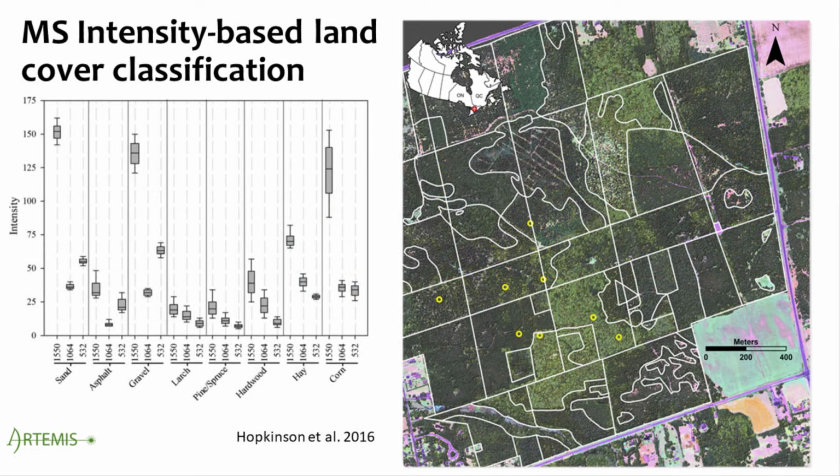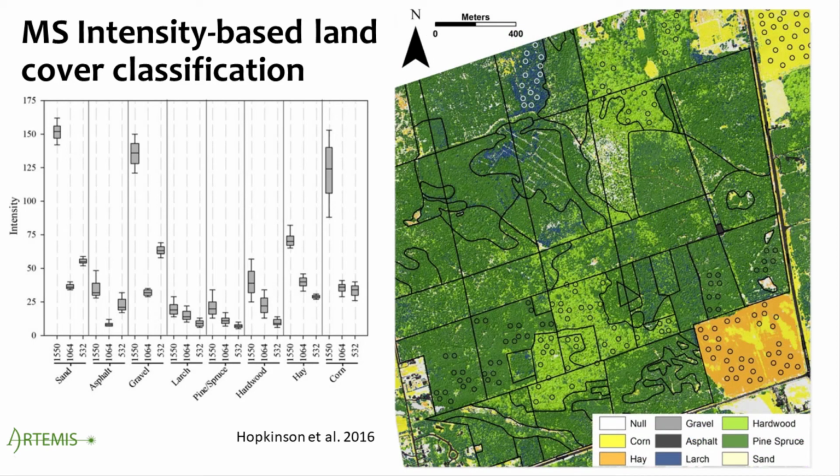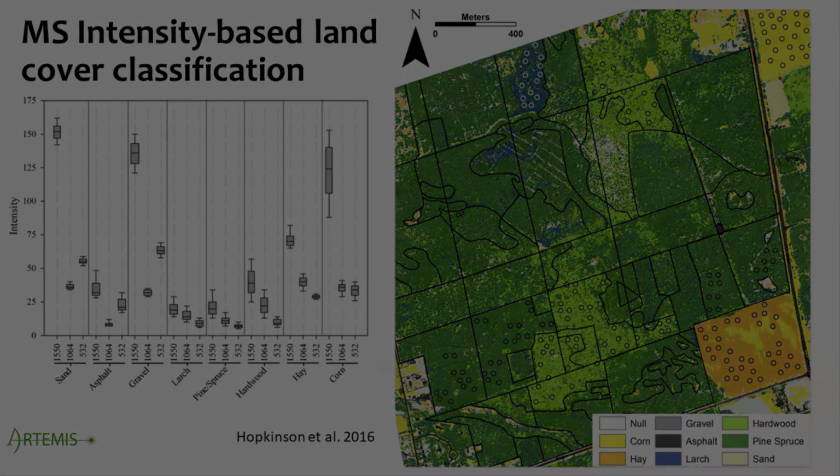Now, all of this may sound esoteric, but the real value in these 3D spectral data is that we can derive structural and spectral signatures of land cover types, including vegetation species, and therefore, using a single sensor, generate a high-resolution and high-accuracy feature classification map.